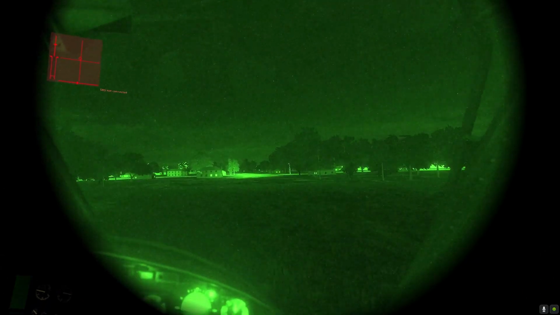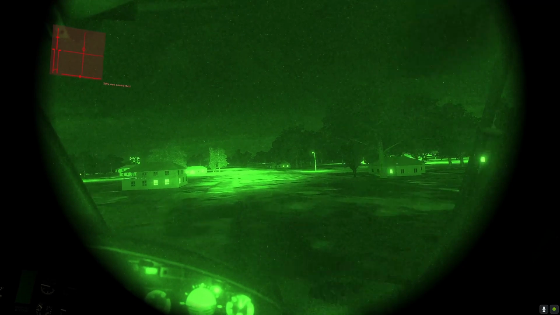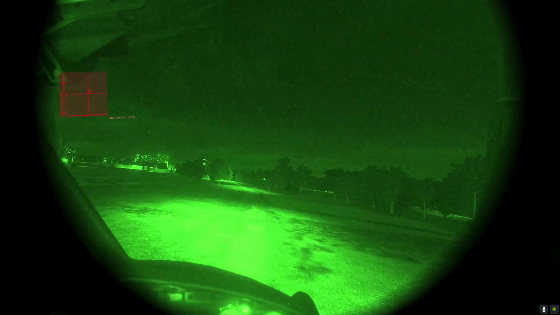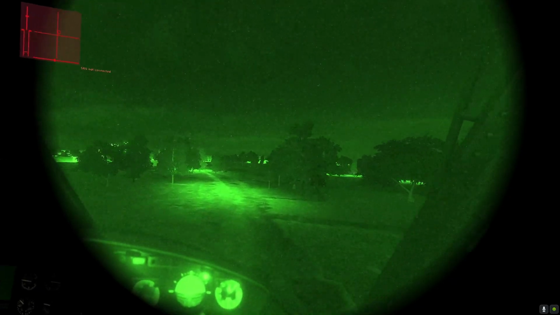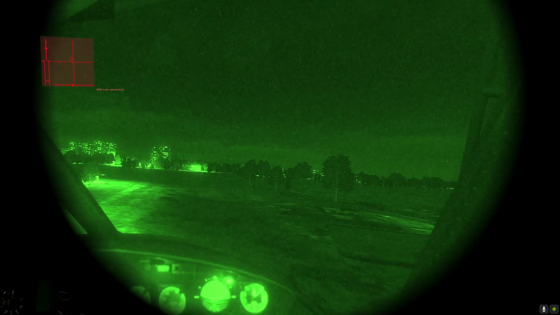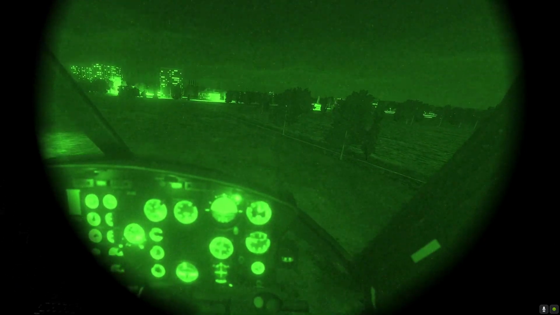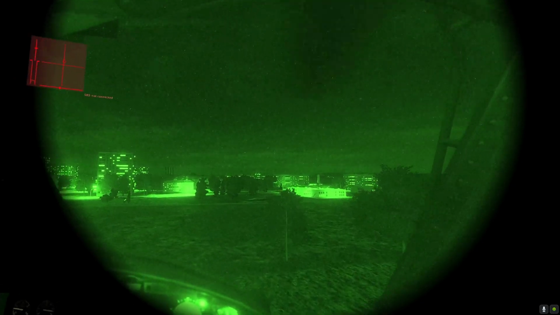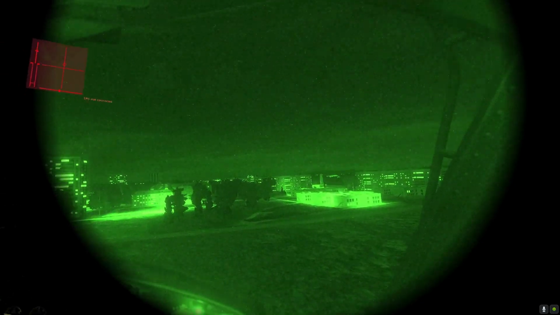Coming up on our residential area here now. Trees. Still looking for the smoke. Where are you, smoke?